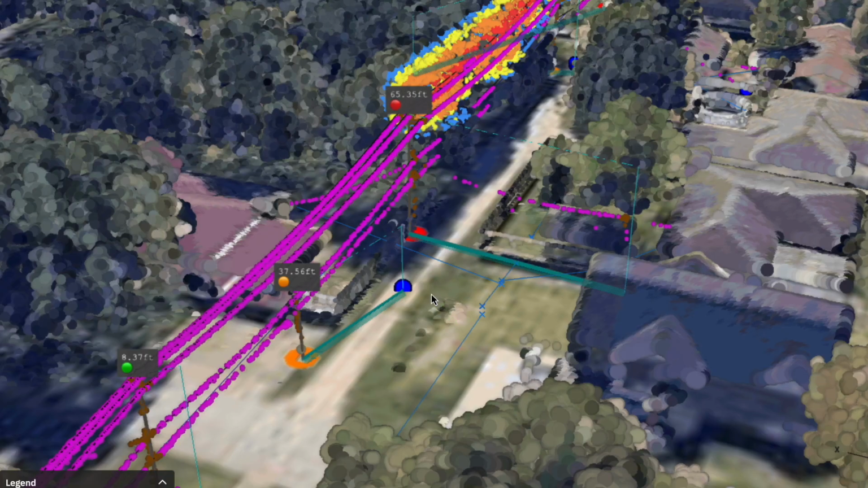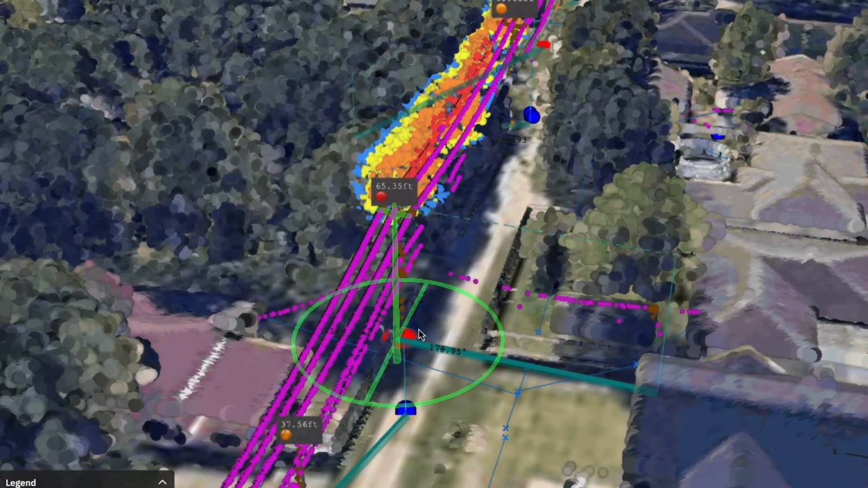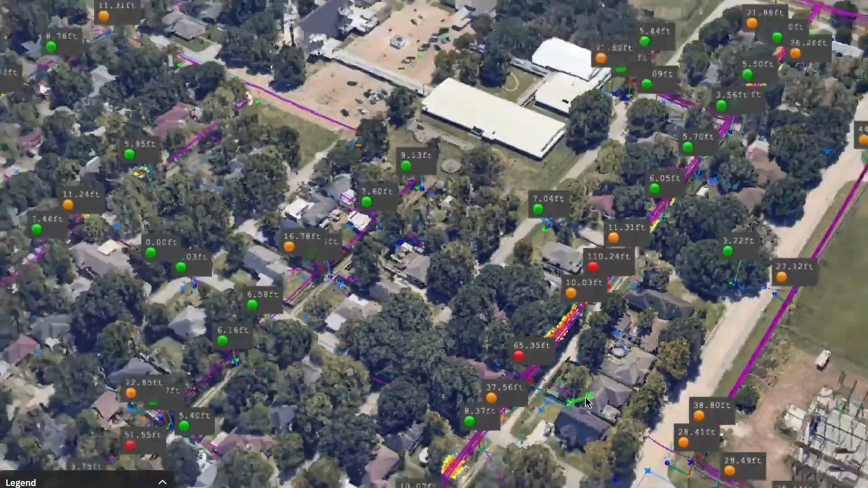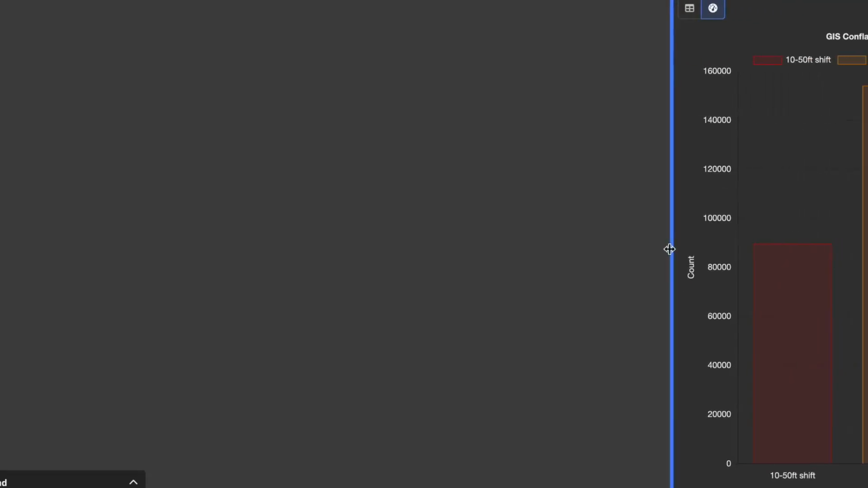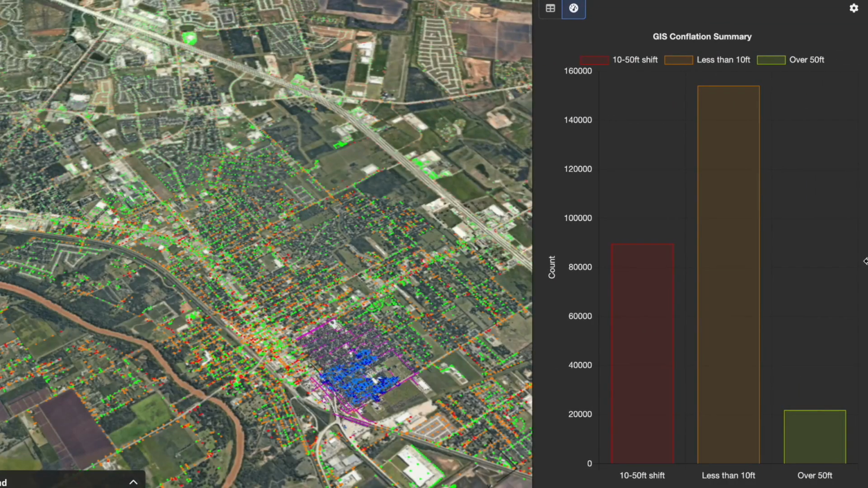You can also uncover found assets that weren't in your GIS at all, which is critical to know before they cause downstream risks. In this view, we can see the exact shift vectors between LiDAR and GIS, shown here with the teal line. Each line shows how far the GIS record is from the true LiDAR location, and you can see the labels above each pole that show the exact shift distance at a glance. Zooming out, we can see this information across the network area. Here, we can see a summary table that shows exactly how many of your assets are within 10 feet, between 10 and 50 feet, or over 50 feet off from your GIS records.